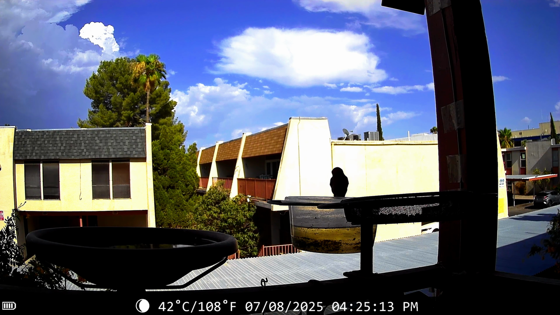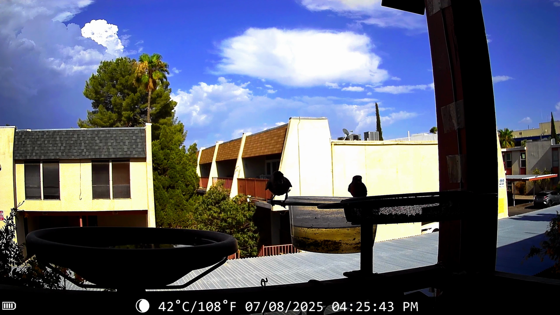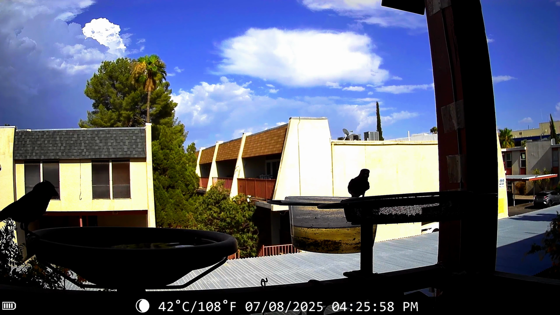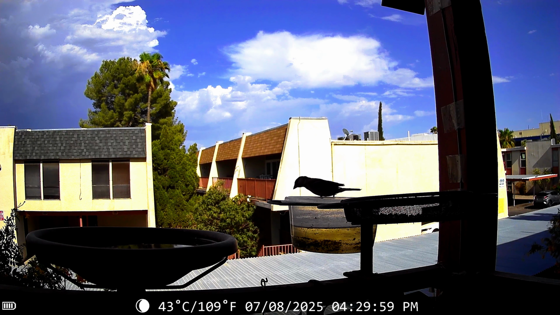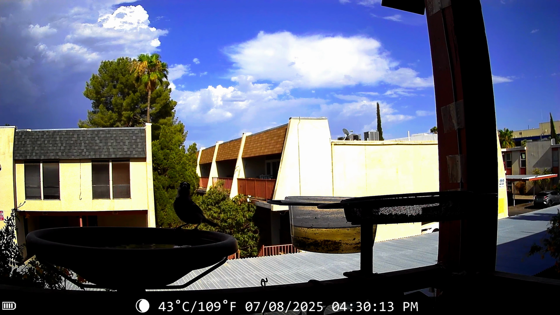A little later on in this video, which is about an 8-minute video, you'll see a dove at a different time position on the video, and that's kind of colorful. But these are sparrows here that are enjoying a little bird seed and a little sip of water. Little neighbor birds, they come around all the time.